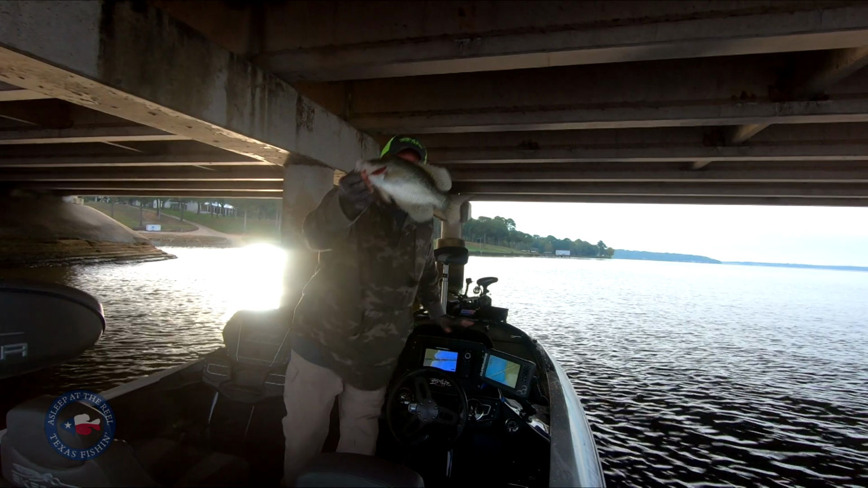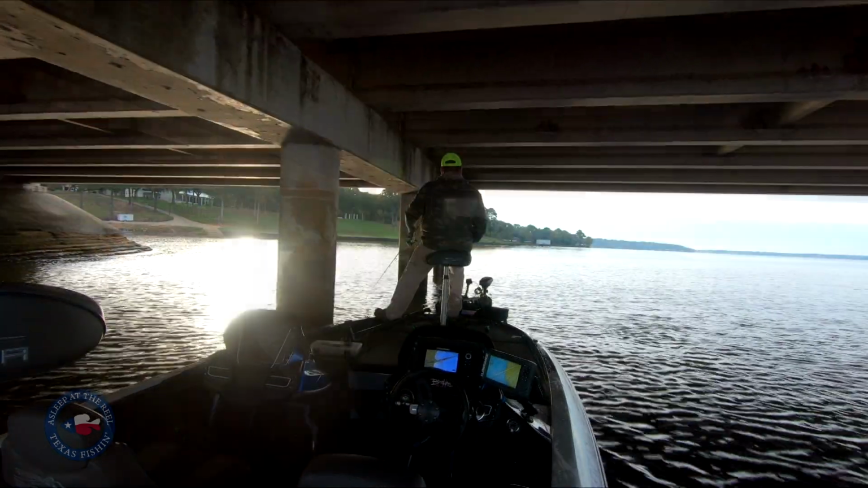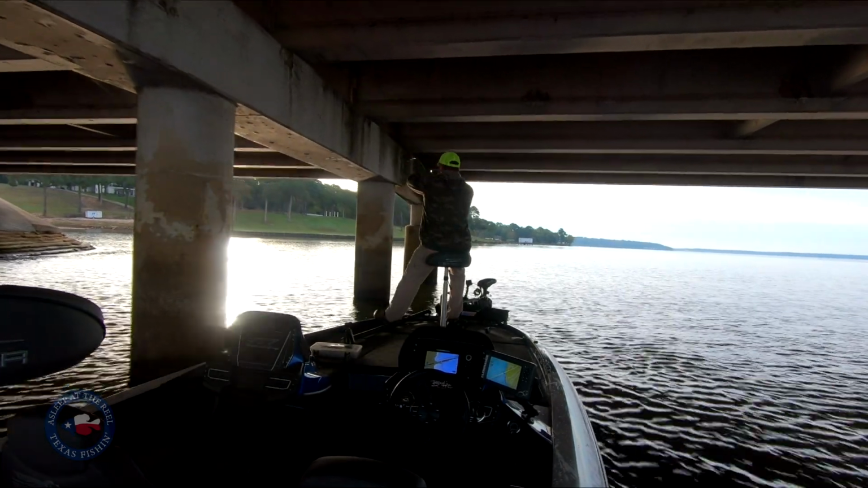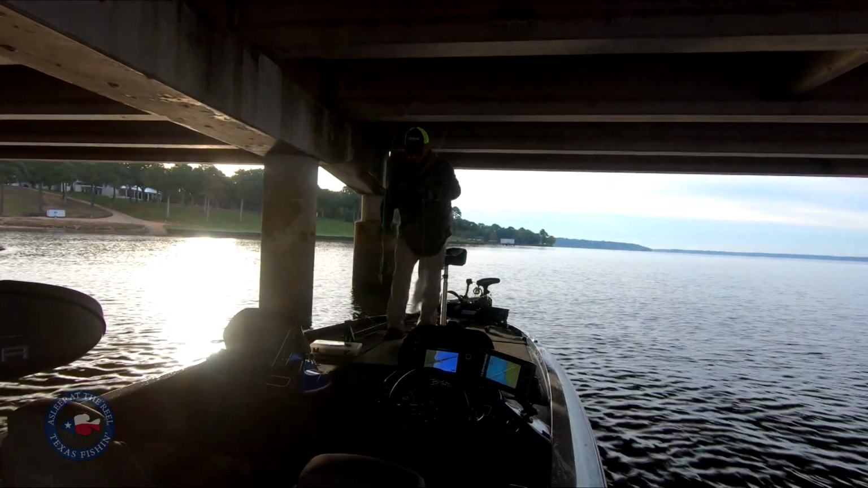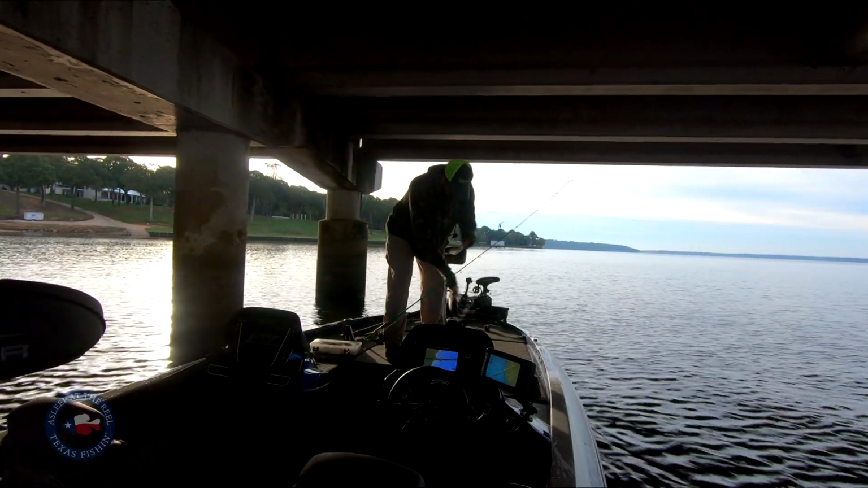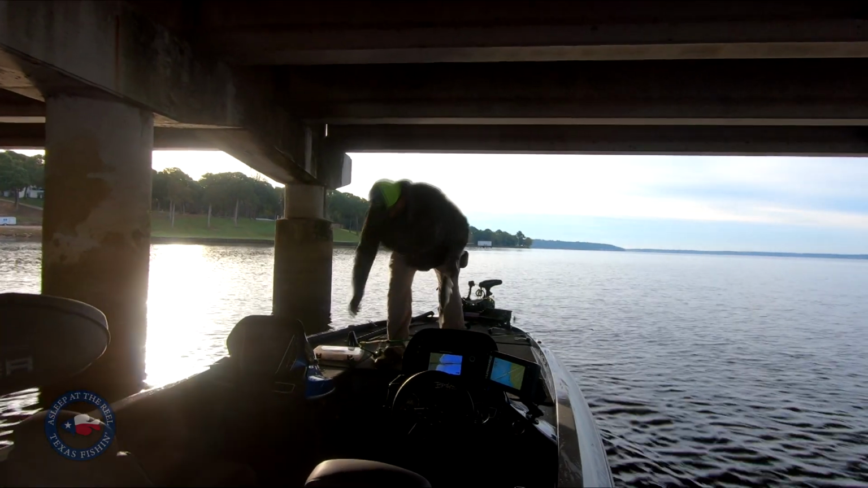They're all pretty shallow. They're not huge, but hey, they will eat.